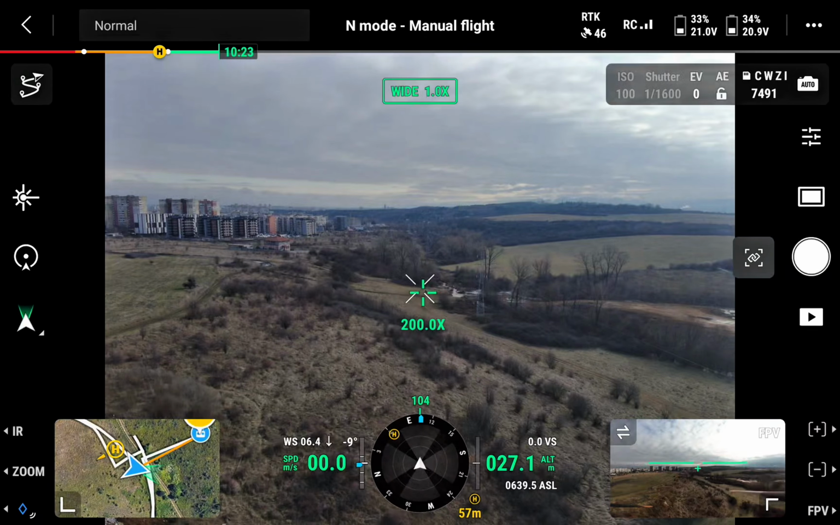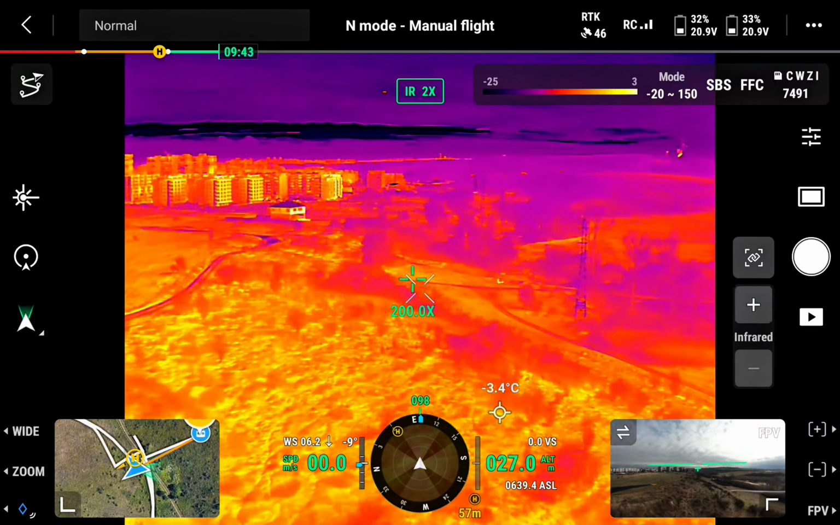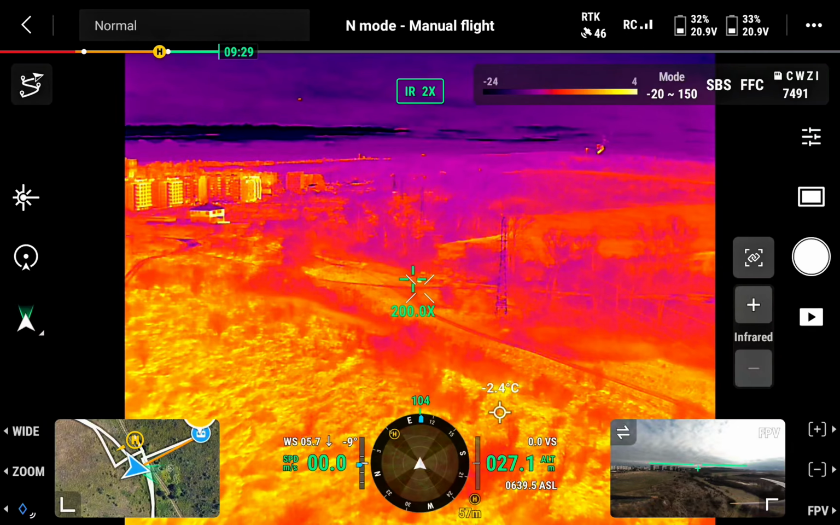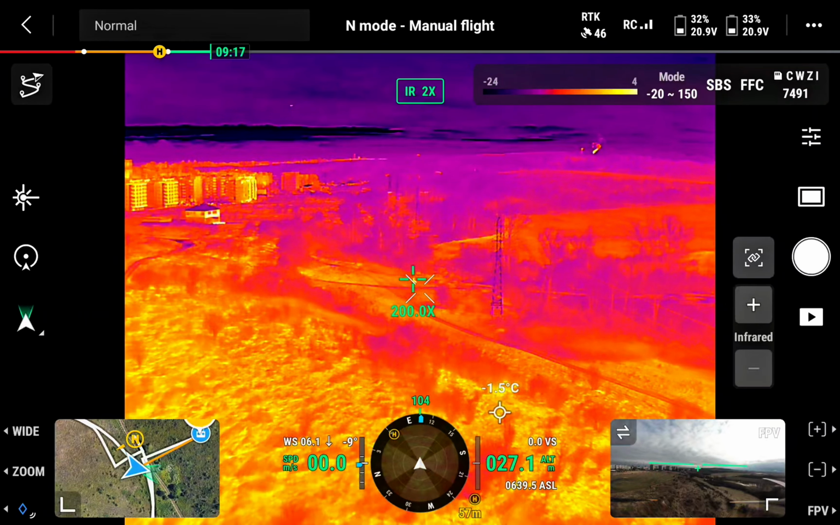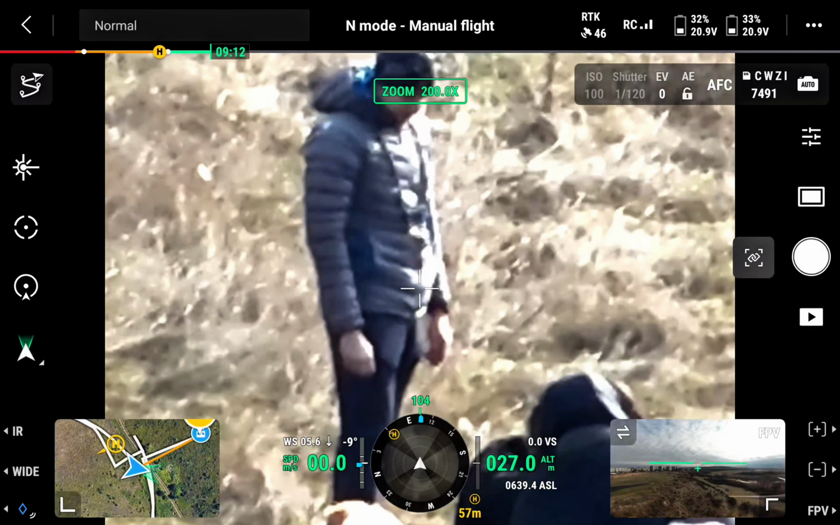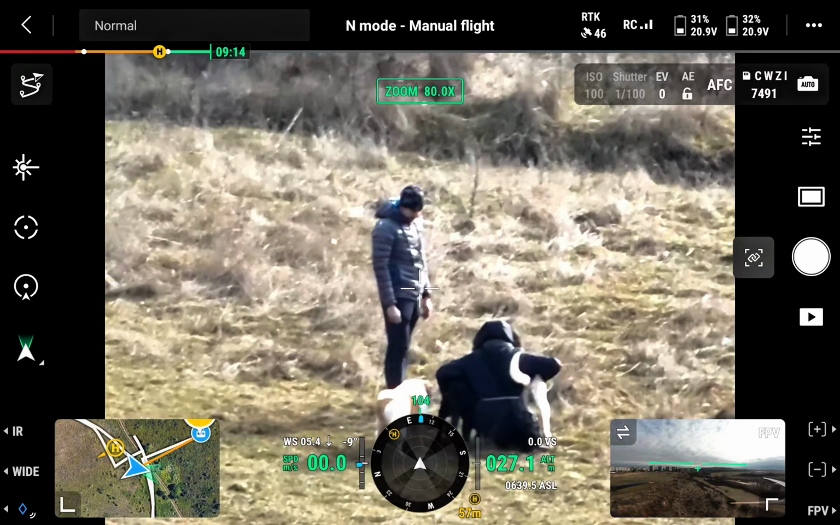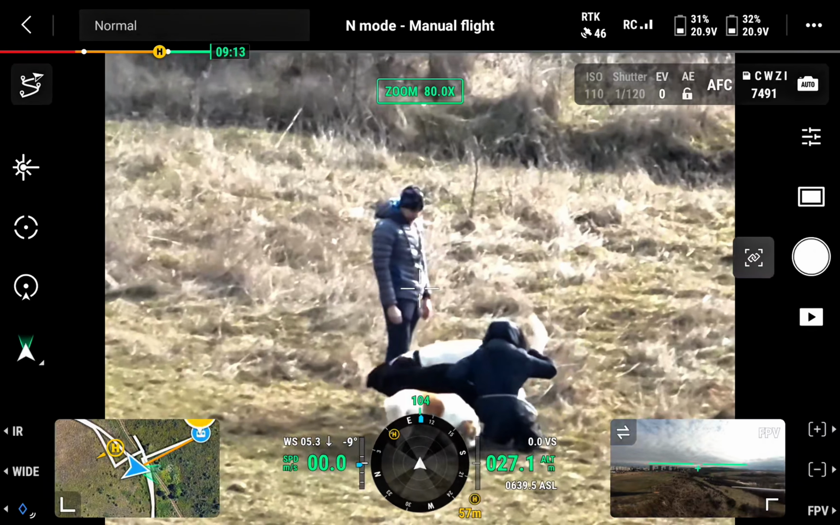So the DJI Matrice 30T thermal camera is really quite good, okay? So if I turn on the infrared here and look a bit around, you can immediately see these yellow and almost white dots are people. So let's go ahead and find that. Zoom in, see, that's it. And then you can find them. Oh, that's quite cool.